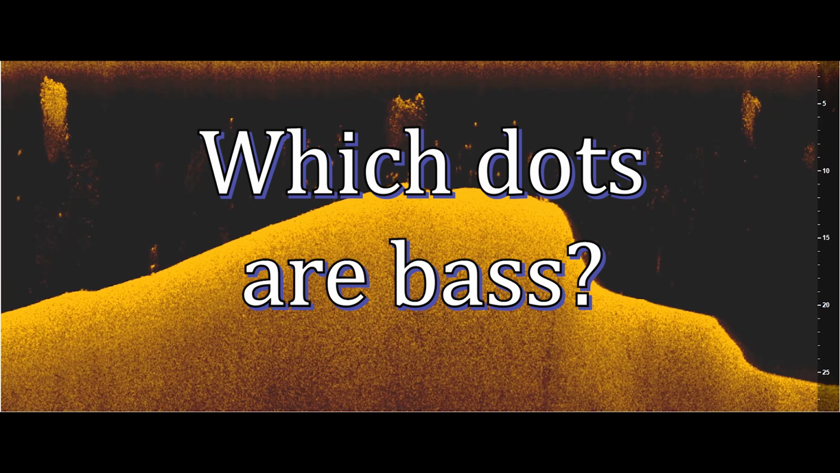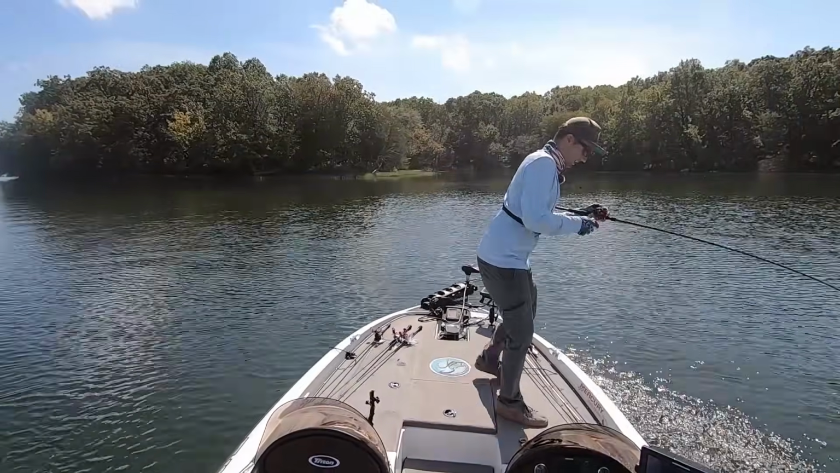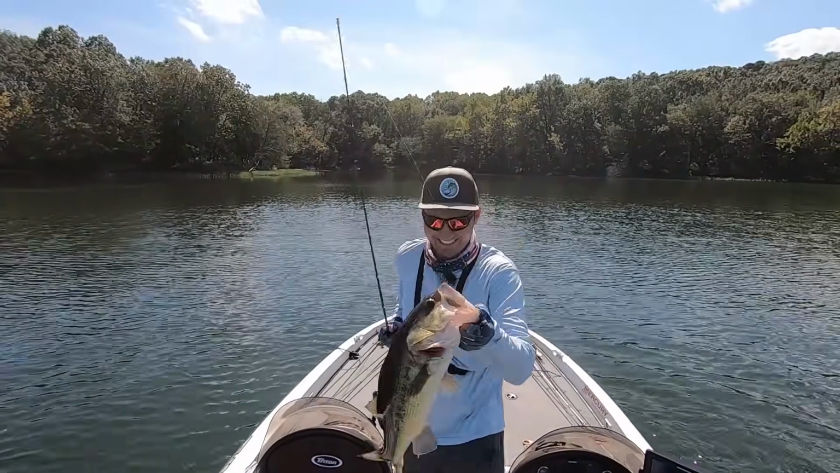So now that we know what fish look like on different types of sonar, we next have to differentiate the species of fish using clues in the sonar image. And this takes a lot more experience, a lot more nuanced study of an image to determine which species of fish you're actually looking at. But I do have some basic guidelines that will help you identify bass from other species. And we're only going to focus on bass in this video. I'm not going to get into all the nuances of identifying other species of fish. All I want you guys to learn from this video is how to determine if the fish are bass or if they're another species of fish.